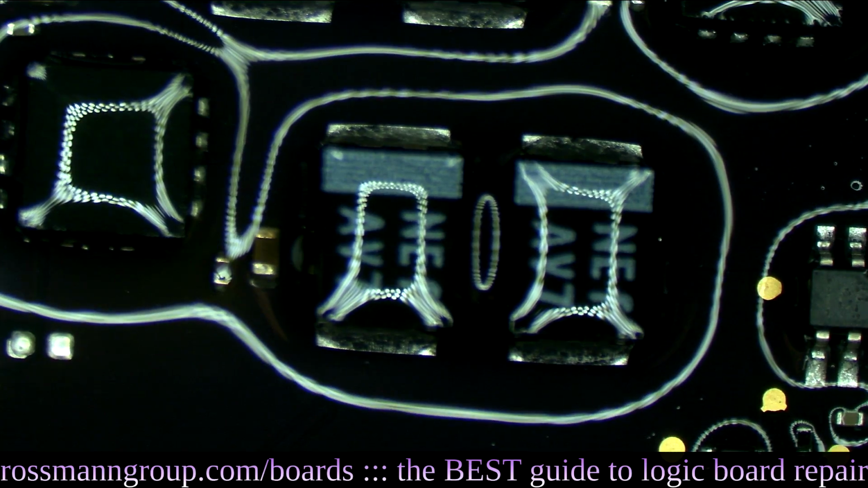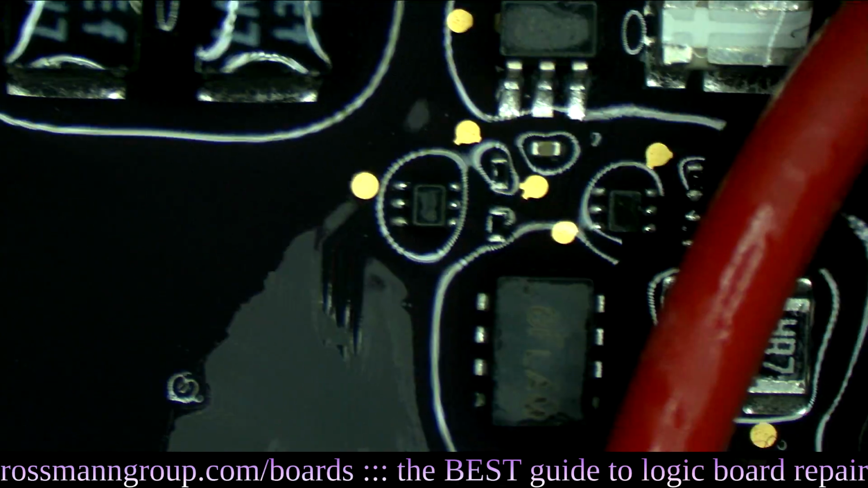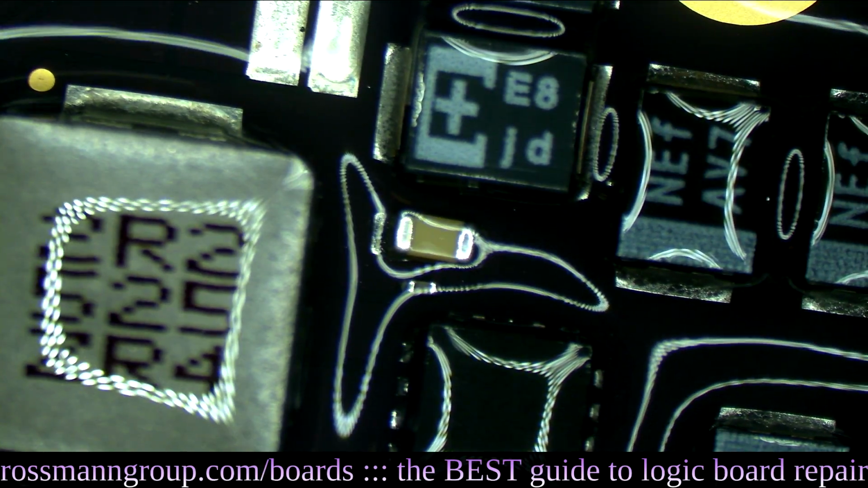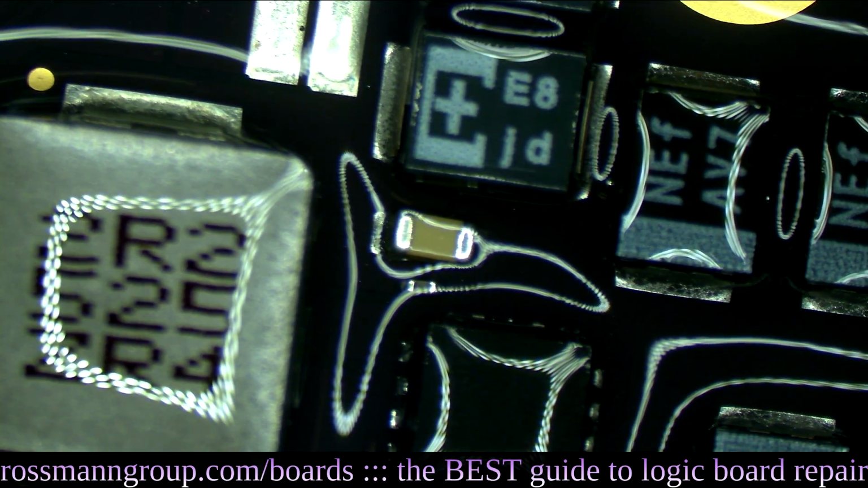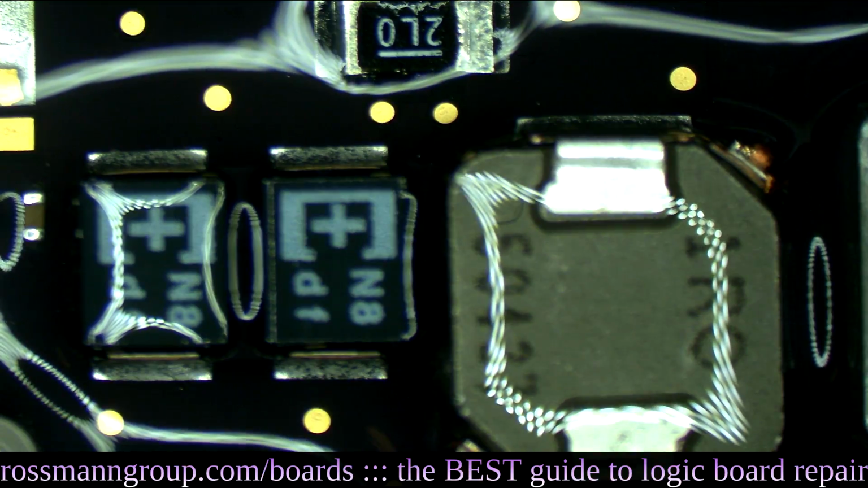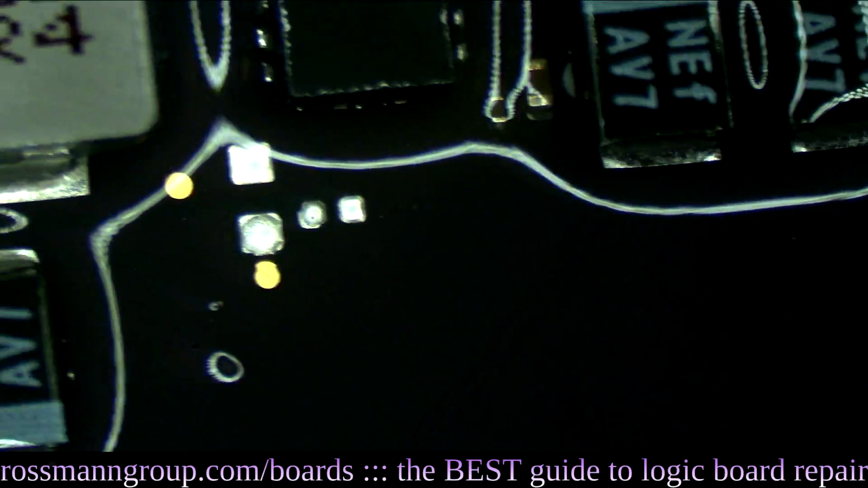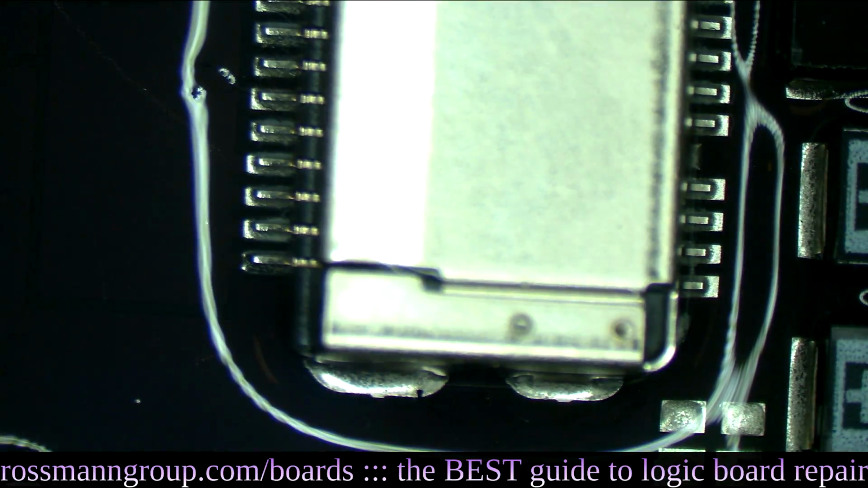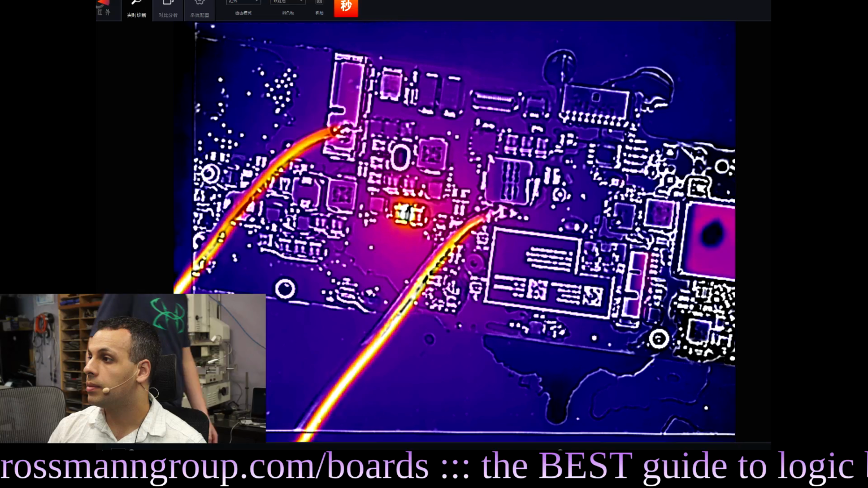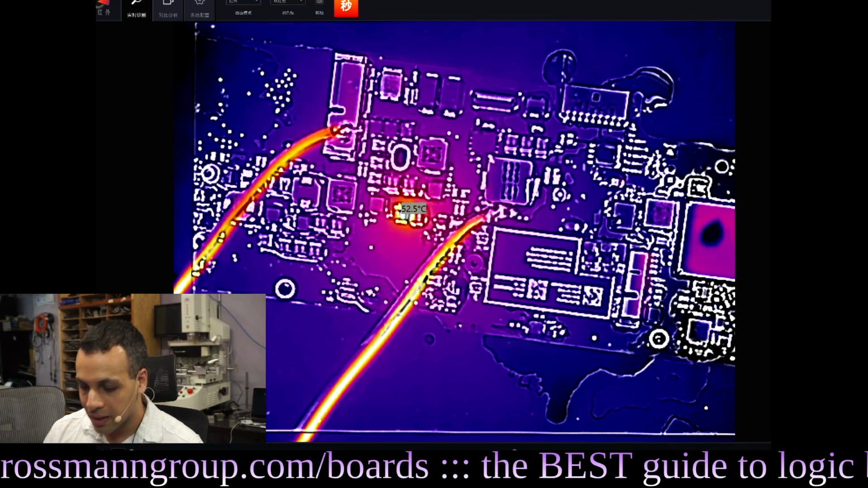Off, on. Hmm. Can I see thermal cam? Wow. How did I miss this?